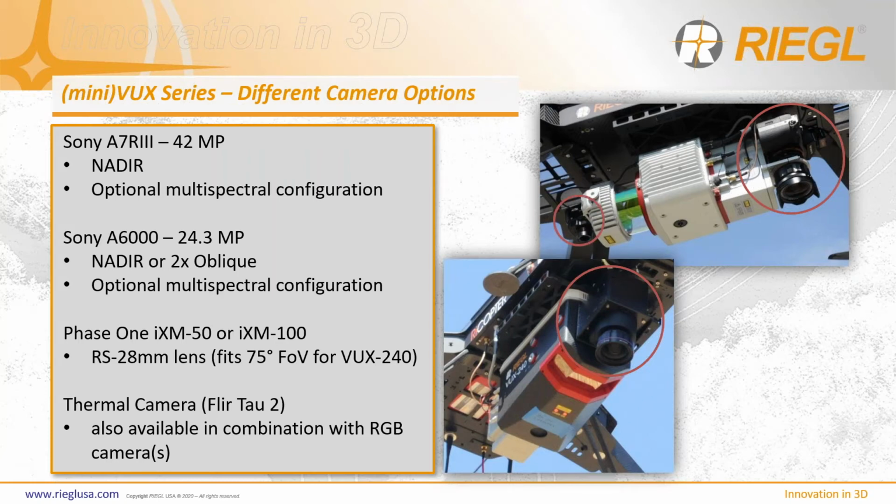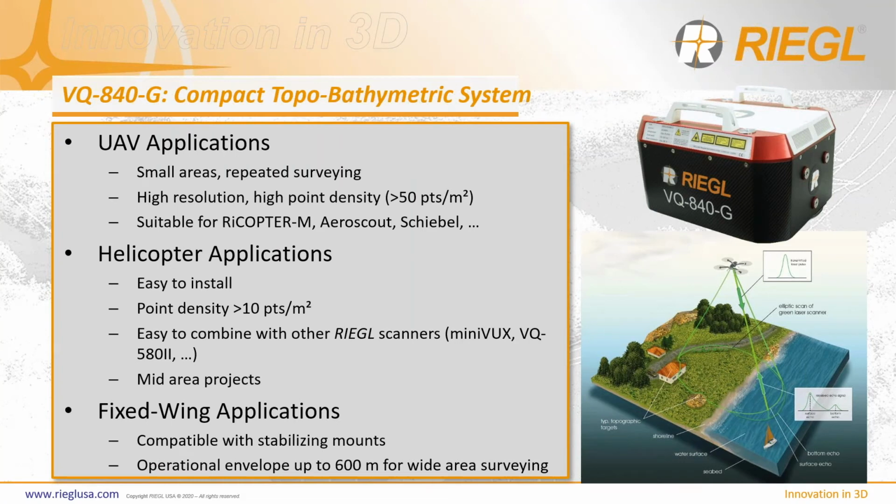And because of its small footprint, it can also be offered in conjunction with the RGB camera if you're interested in both. So far we've addressed the topography mapping applications, but for topobathymetric, for shallow water mapping, we offer the VQ840G, which is our compact 3D topobathymetric laser system, making use of a green scanner and offering an elliptical scan pattern with a depth penetration of up to 2 Secchi depths.